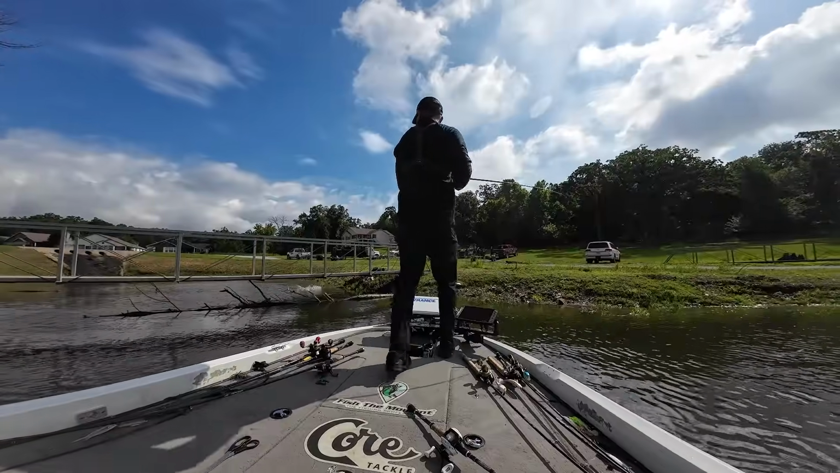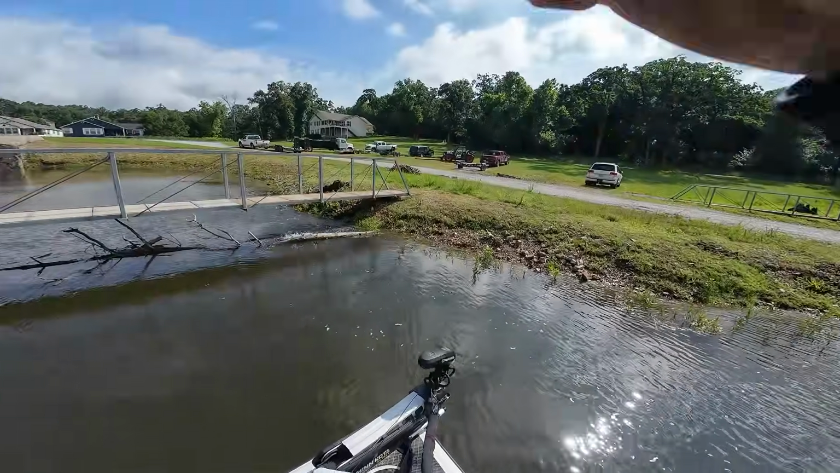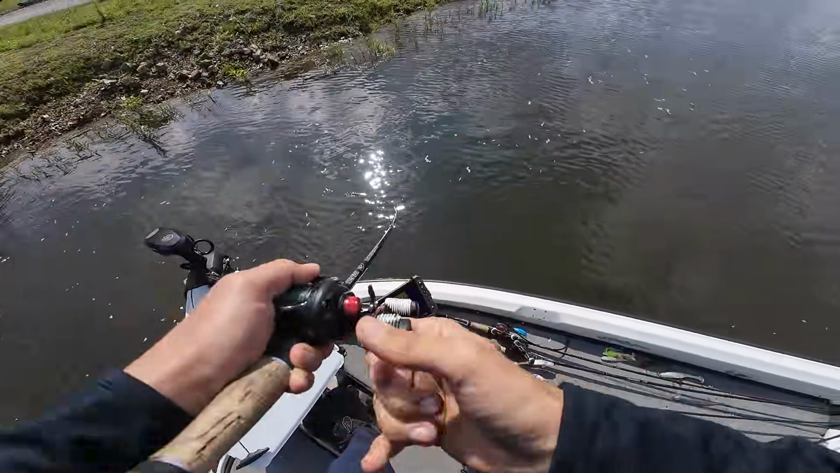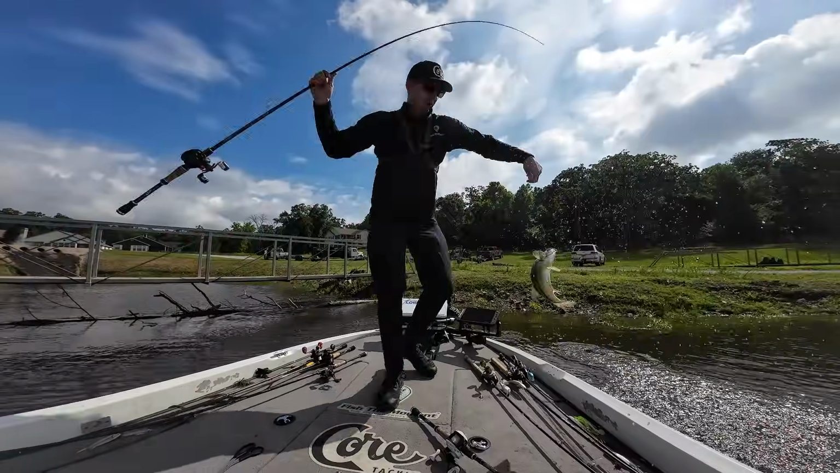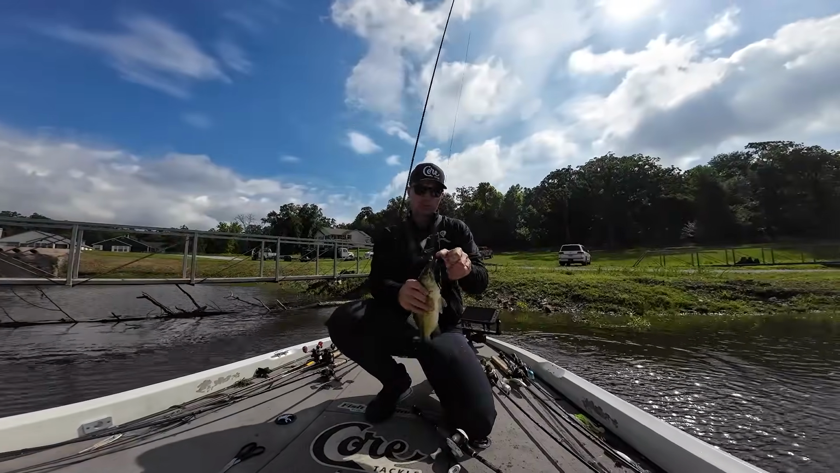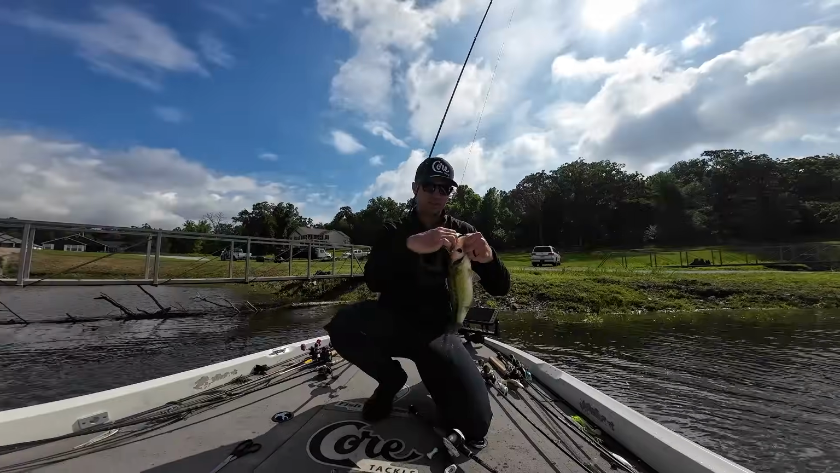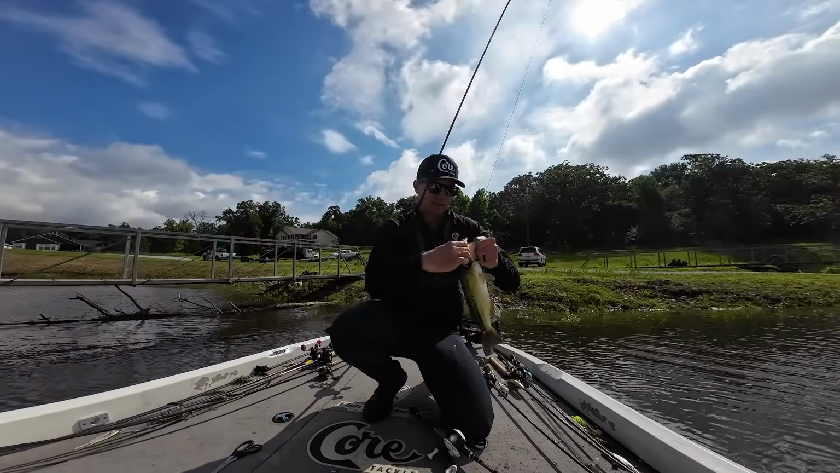Got him. Get up over that. Got that fish kind of up over the top of under a dock, over a log. There we go, another good keeper here on that buzzbait. Just a small male bass, but it's another fish to add to our total on that buzzbait.